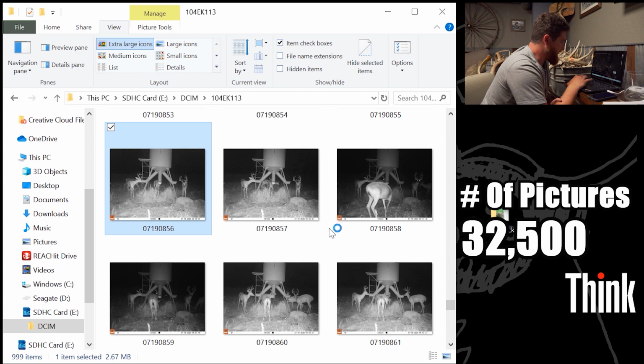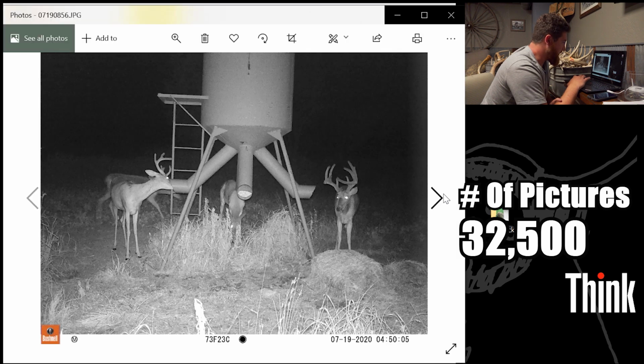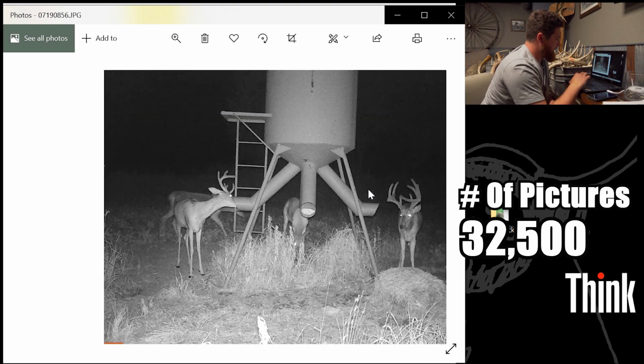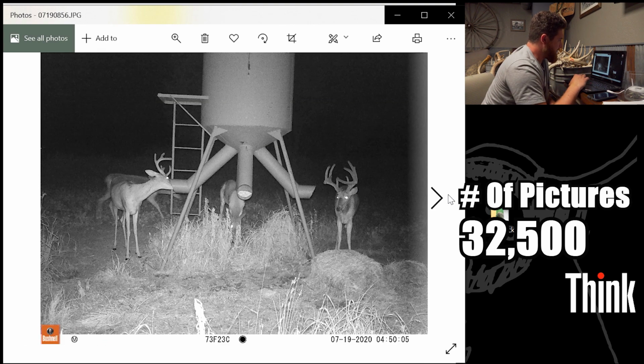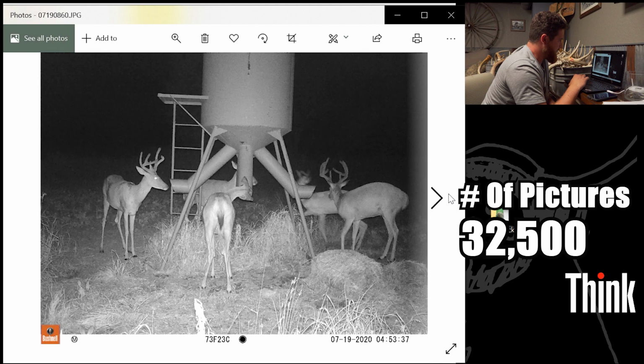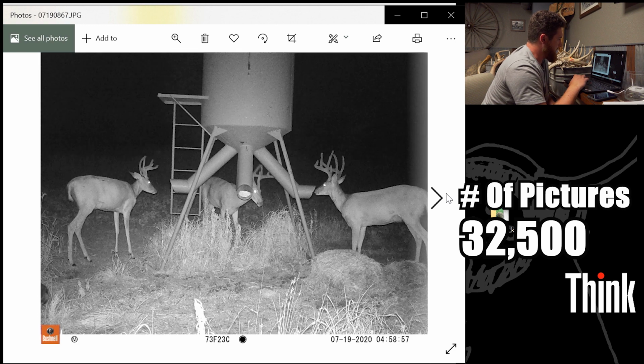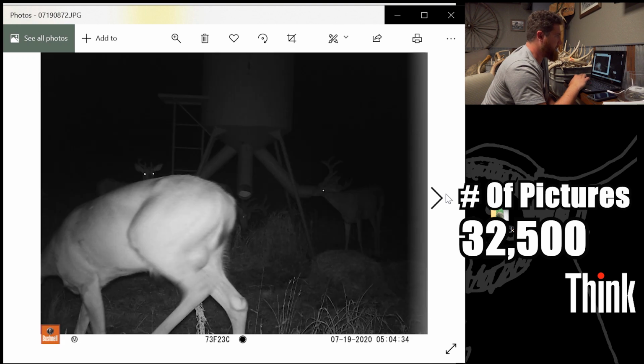Here's that one from the beginning. Just periodically checking in on him, seeing how he looks. Looks like he's gonna be a real nice 8. I might recognize him from last year. If it's the buck I'm thinking of, I think he's only a 4-year-old, which looks about right from here. So he'll need one more year anyway, but he's just a beautiful buck.